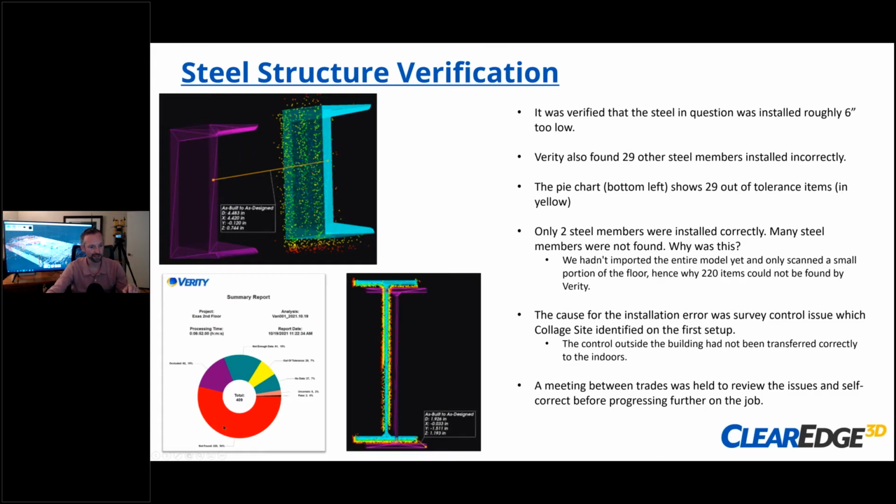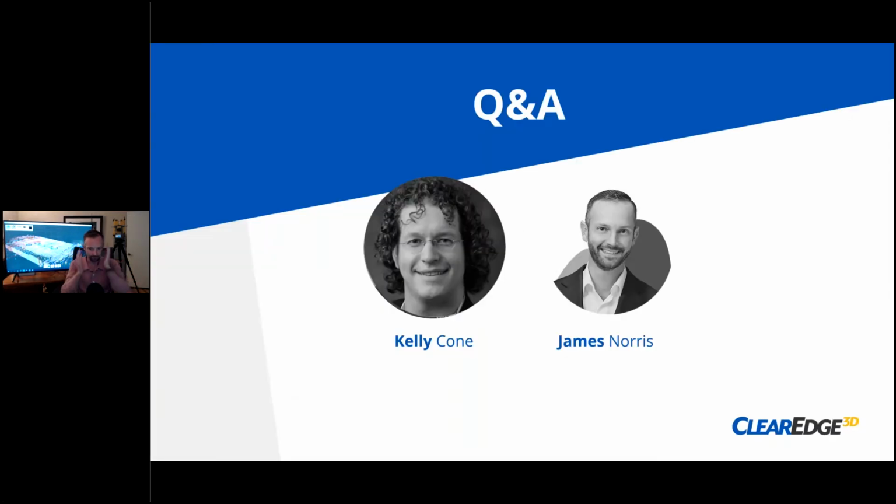Everything in red that says not found, that's because we ran the entire project through Verity, but we'd only scanned, I don't know, a 1/16 of the job, not even. So there's a lot of things it's not going to find. Just be aware when you're running through Verity, that's what this pie chart means: is there enough data? Some of the data was blocked, or there was too much shadow. The yellow is out of tolerance, etc. And that's it. Basically, if you want, get on control. If not, you can just use this as a scanner.